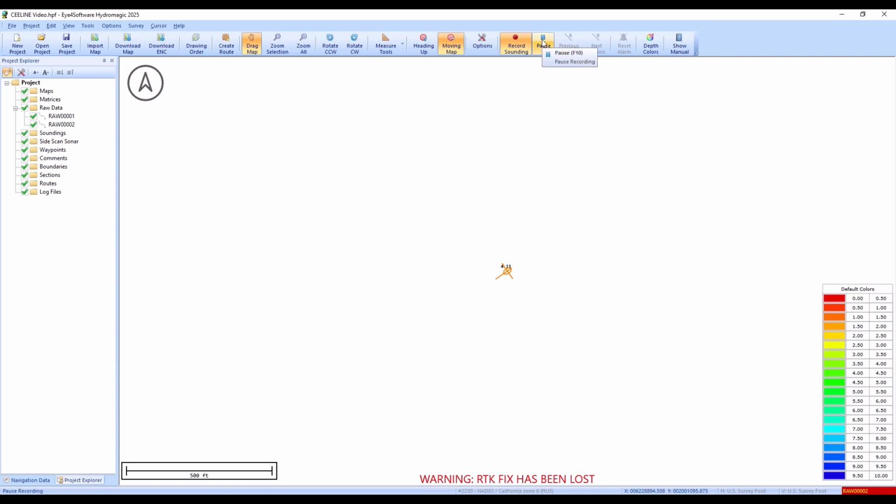And then when we hit record sounding again, it's going to start the second raw file. If we hit the pause button, then it's going to stop recording. However, when we unpause, it will still be recording in the same raw file.